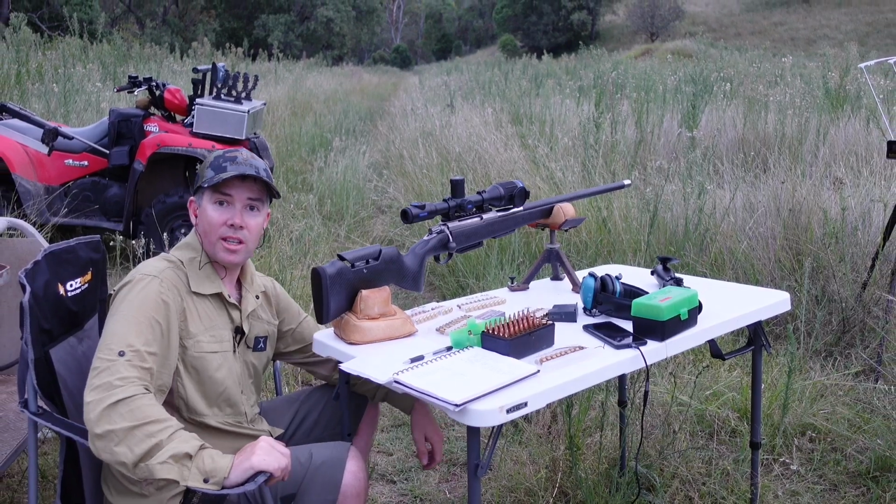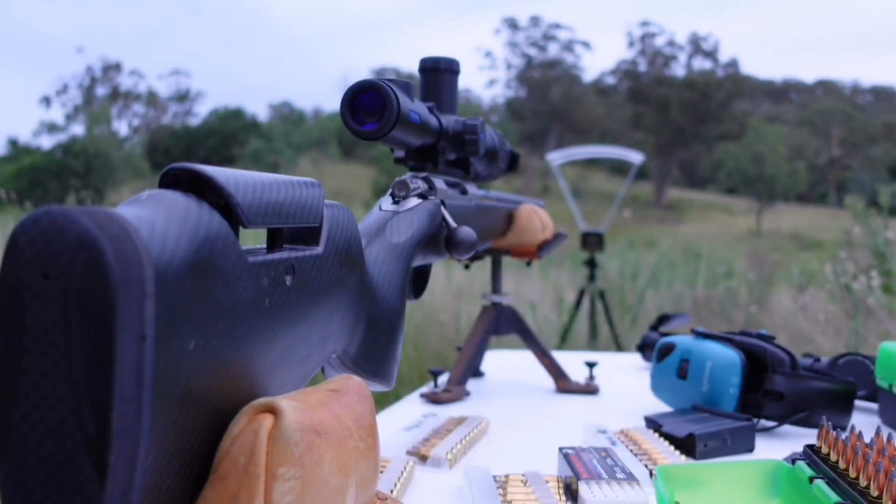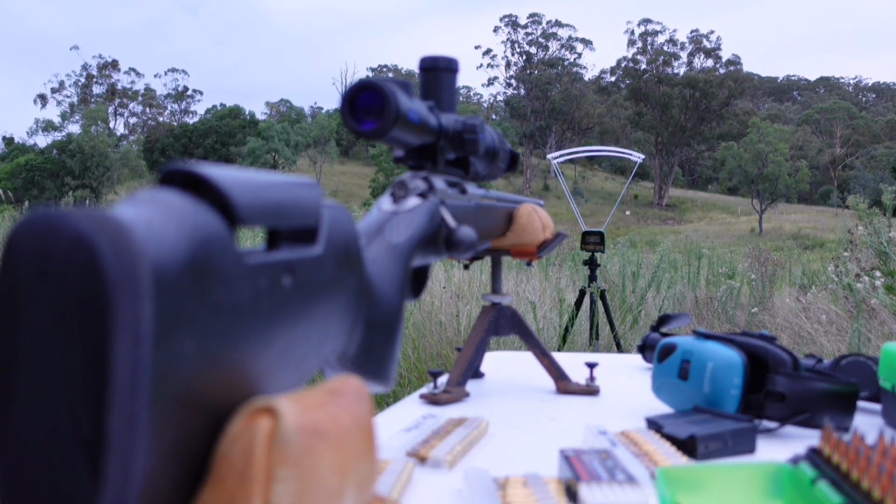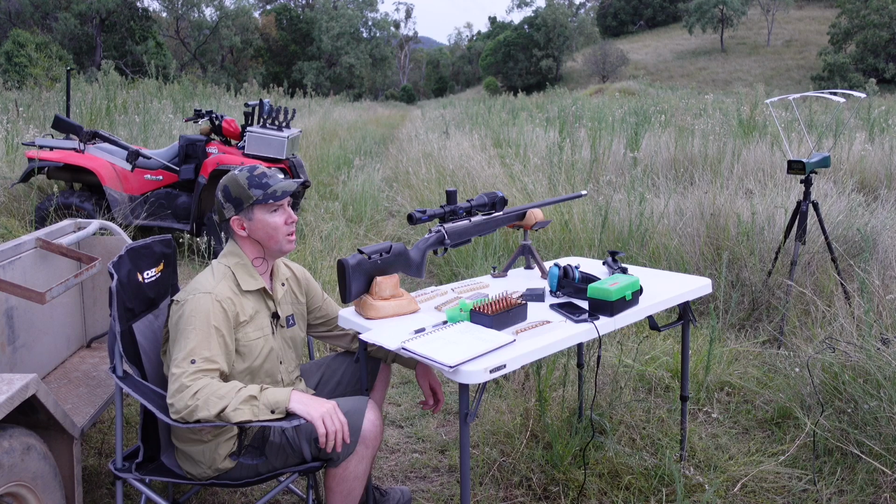G'day guys, I'm just out this afternoon doing some load validation on this new 6mm bench rest that I've had built. It's not running too bad. I'm shooting it over the chronograph just to find a node on the powder to increase charges. Anyway, I'm just waiting for it to get dark.